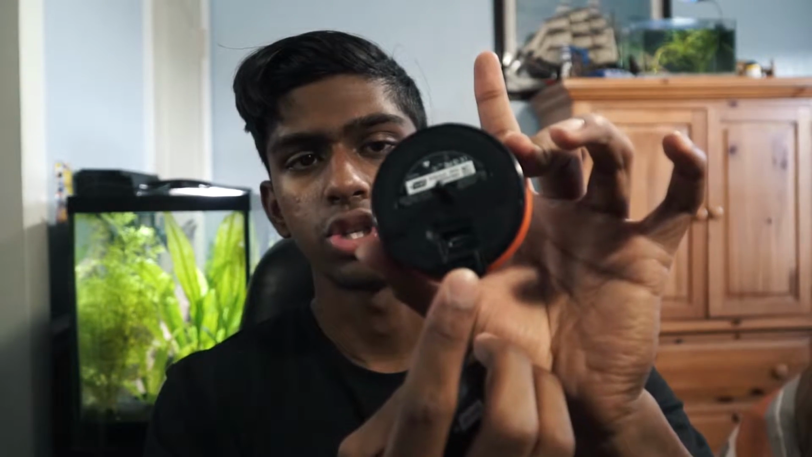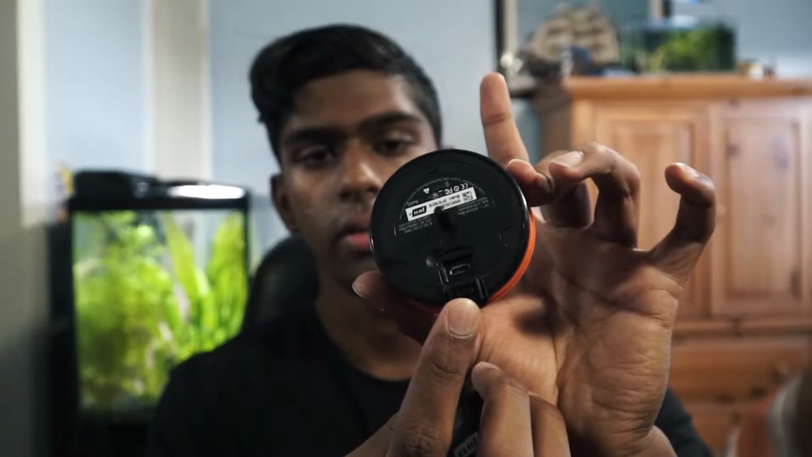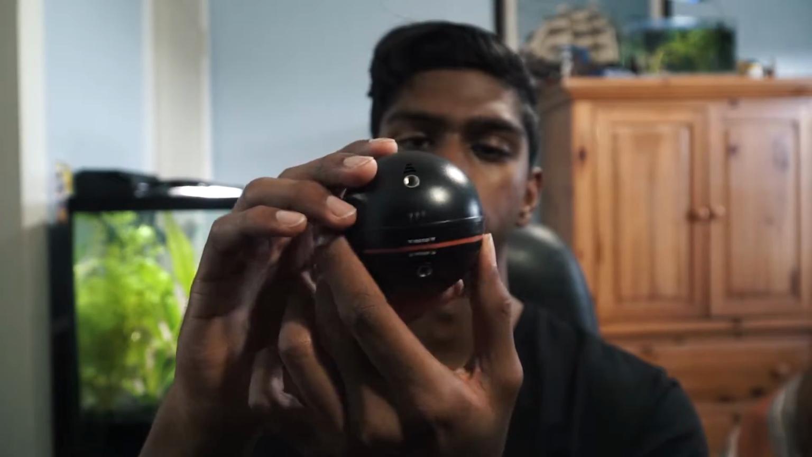And the charging, it just charges right on that plug right there with a micro USB. And you want to make sure when you close it that you turn this thing so that way it's right on where it says waterproof. That way you don't destroy your Deeper.